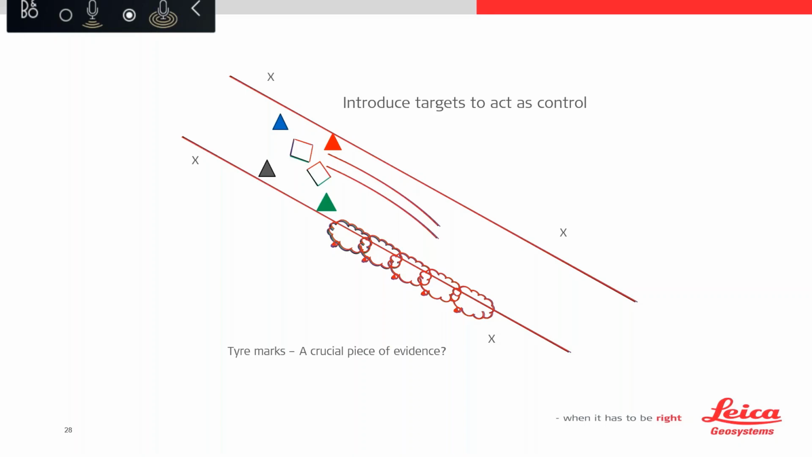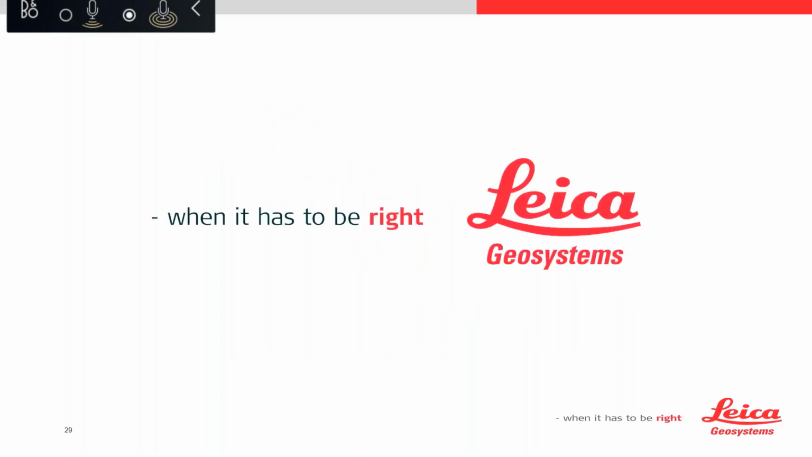So that's my very, very quick and brief run through some potential scenes that you may come across. What I'm now going to do is hand over to Kate, and Kate is going to explain the science behind how both the cloud-to-cloud and the targets work and aid us in giving us a point cloud with confidence. So thank you very much for listening, and I'll hand you over to Kate.